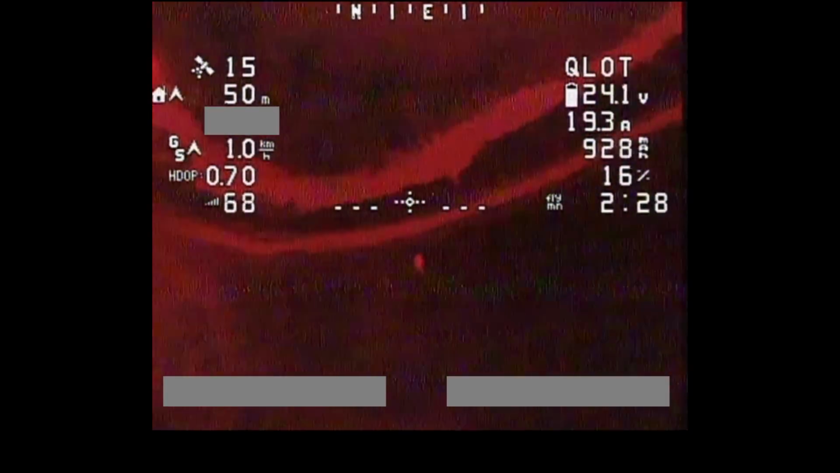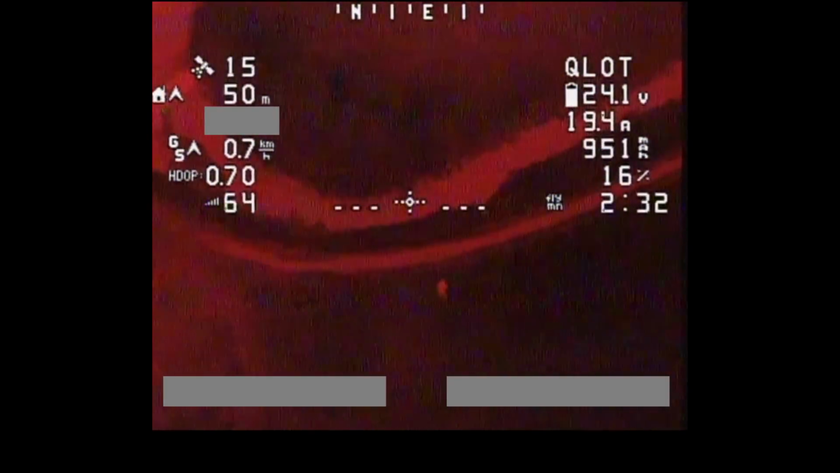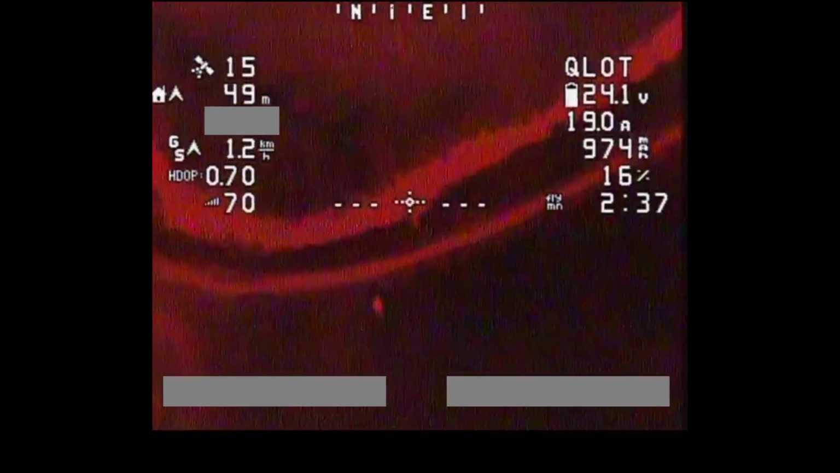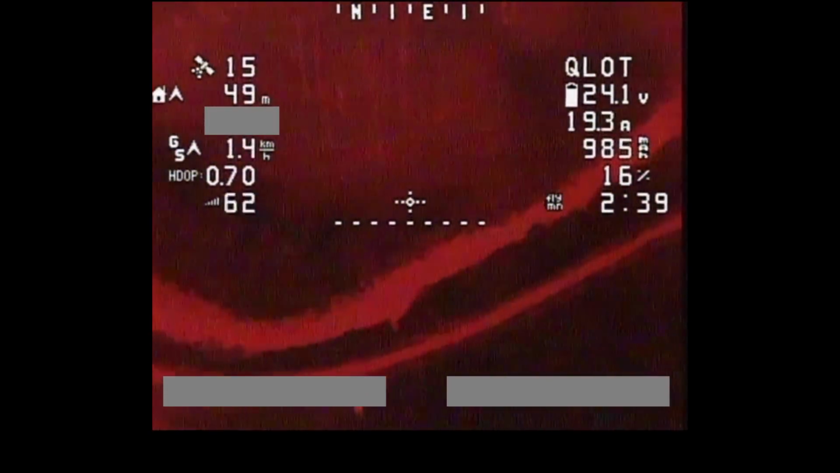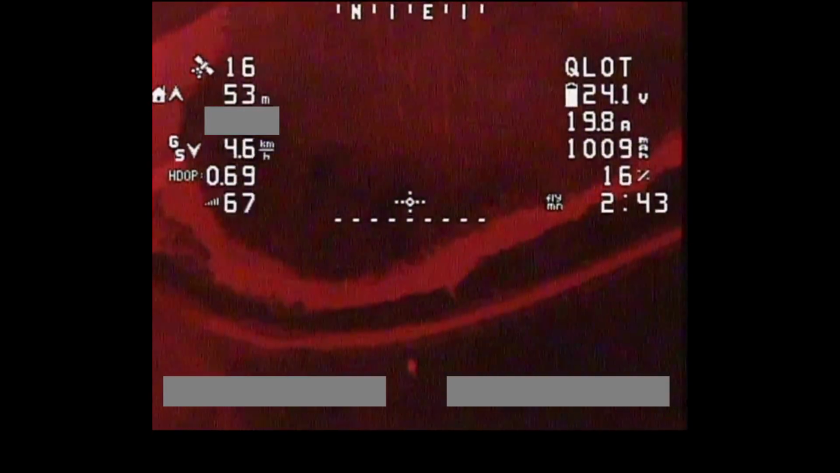Just trying to keep the camera aimed on me. I'm a little bit in the signal null zone here, which is what I was worried about. So I apologise that there's a little bit of interference here. I might just try and move the aircraft a bit further away, just to try and get me out of the signal dead zone there.